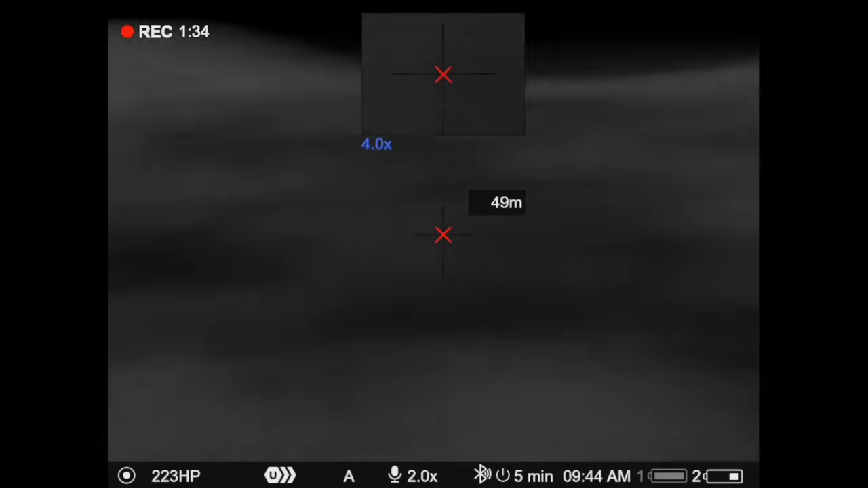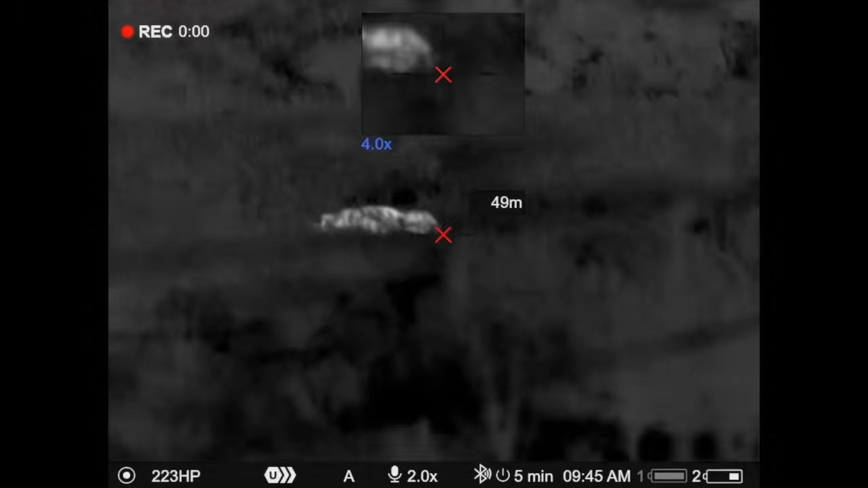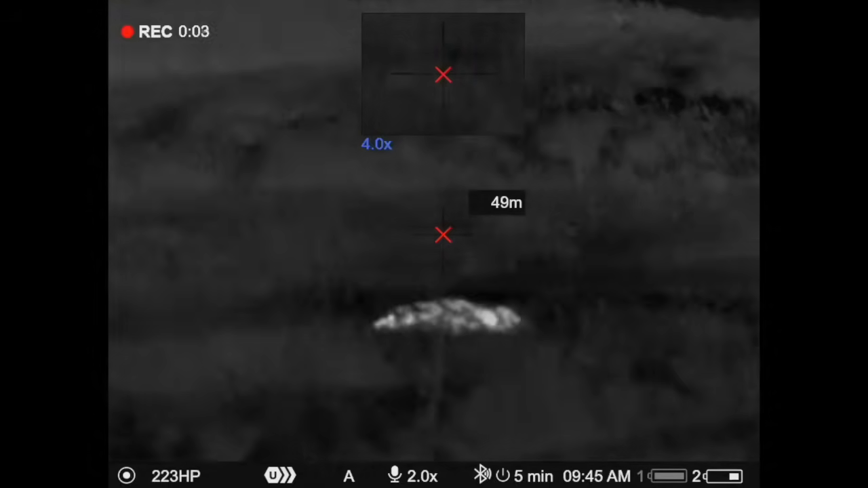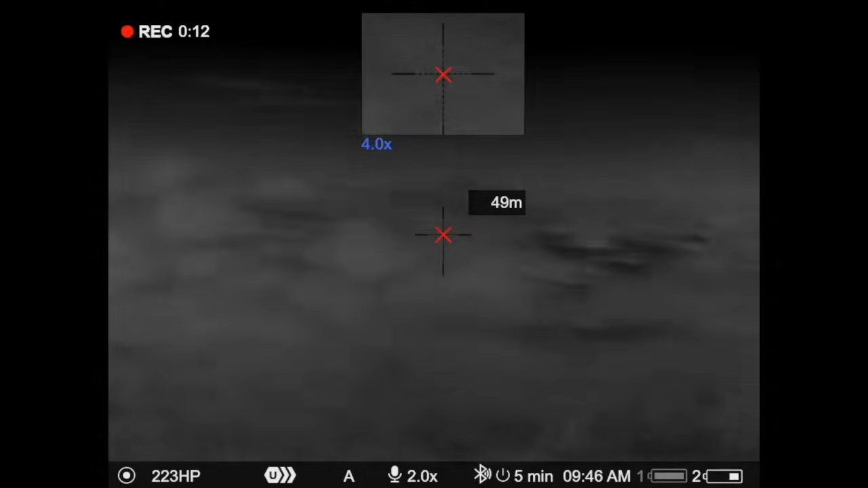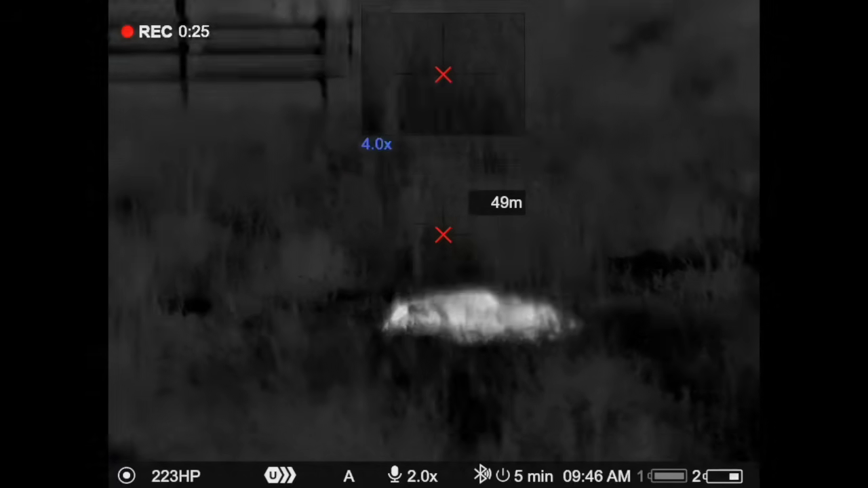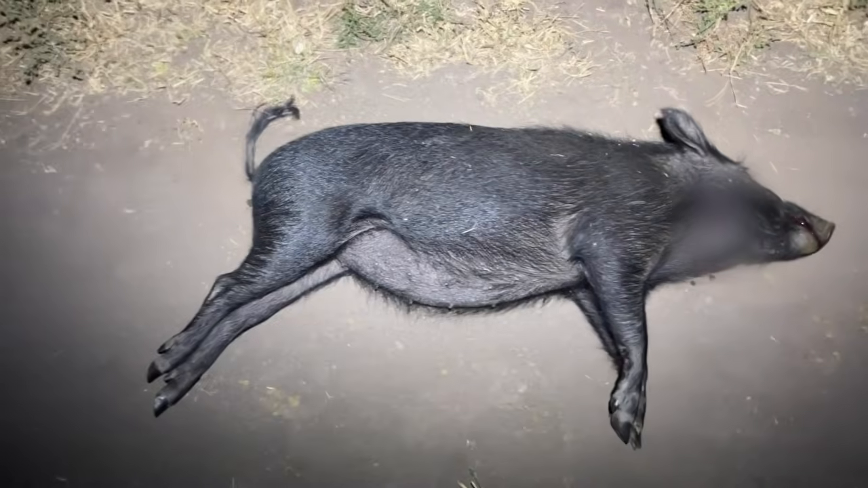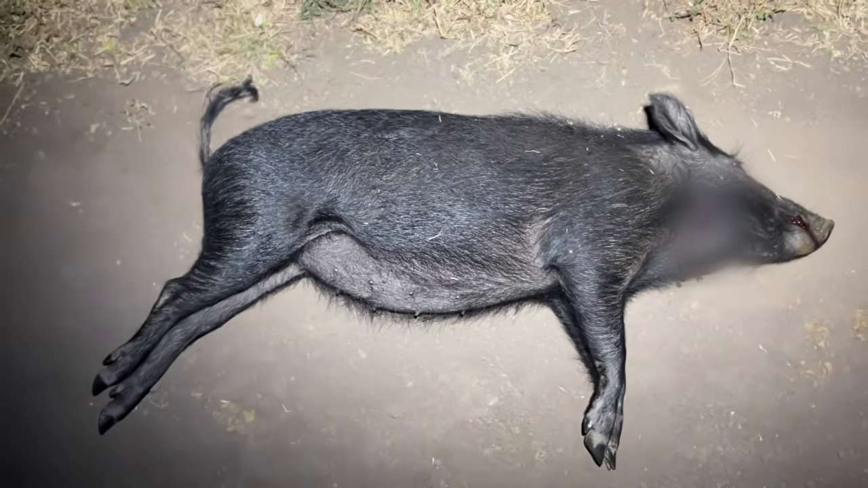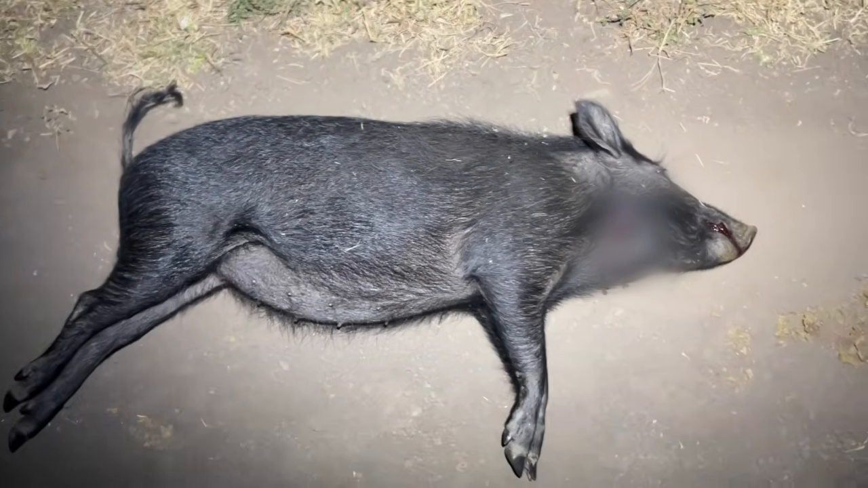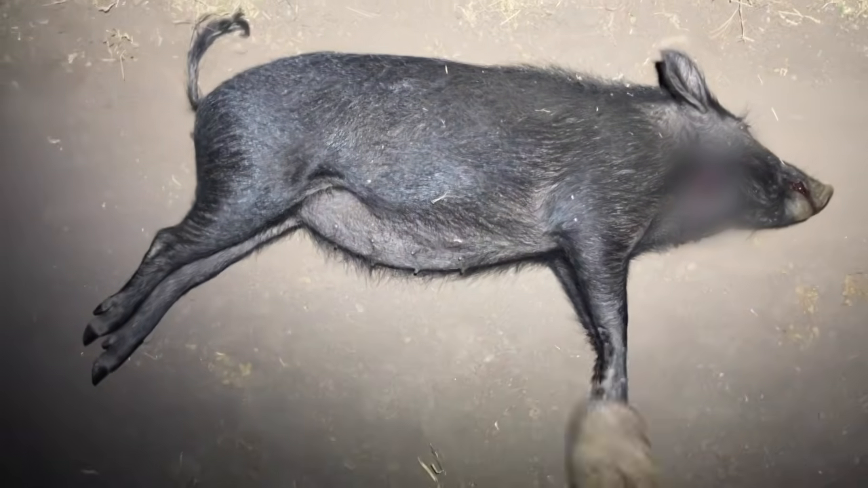Got them both. There's the smaller one. I'm pretty sure there was only two there. I'll go over and have a look. Well, here's one pig. Not a real big one. There's my size 12 boot in comparison. So the other one's just back around the dam bank.